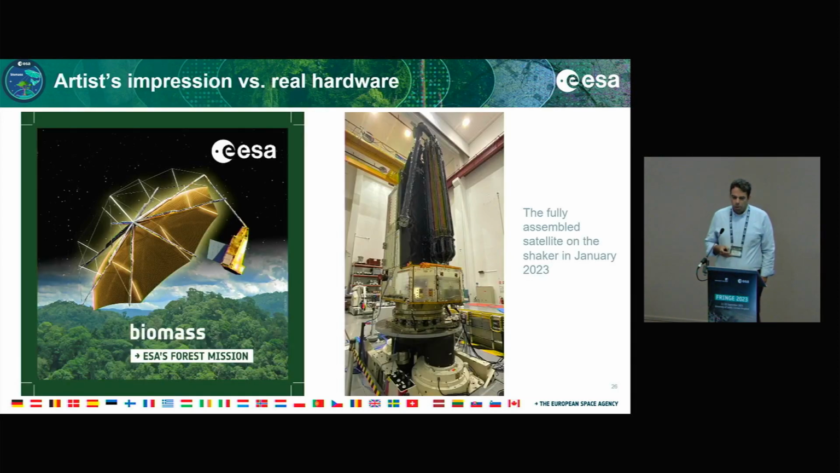So now back to the actual hardware. Of course, you've seen very nice animations of the Biomass mission, but the mission is actually being realized right now, and we're close to the end of Phase D, the actual development phase. We're now working on the actual assembly, integration, and tests. What you see here on the right is the fully assembled satellite together with the large deployable reflector, which is in the stowed configuration.